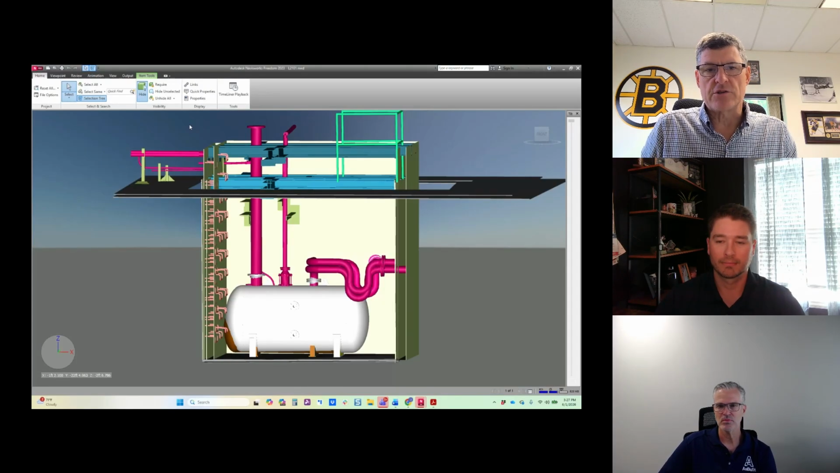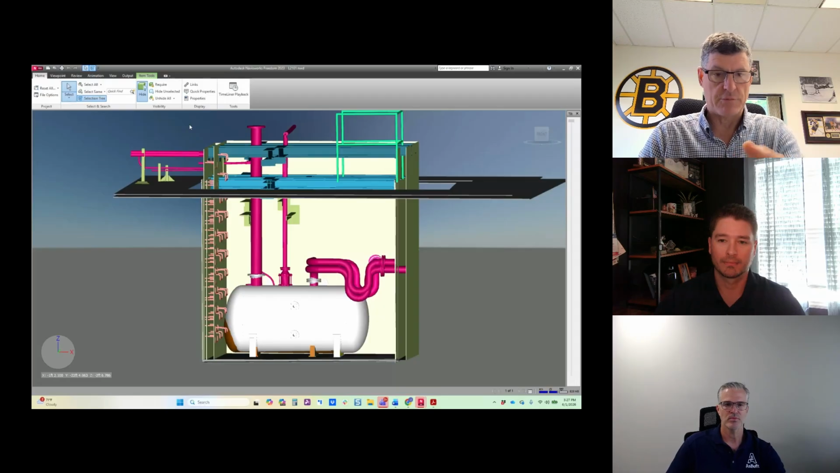I think everybody's slowly learning that laser scanning is definitely an economical solution to these kinds of problems, and avoiding problems like we would have had with this project.